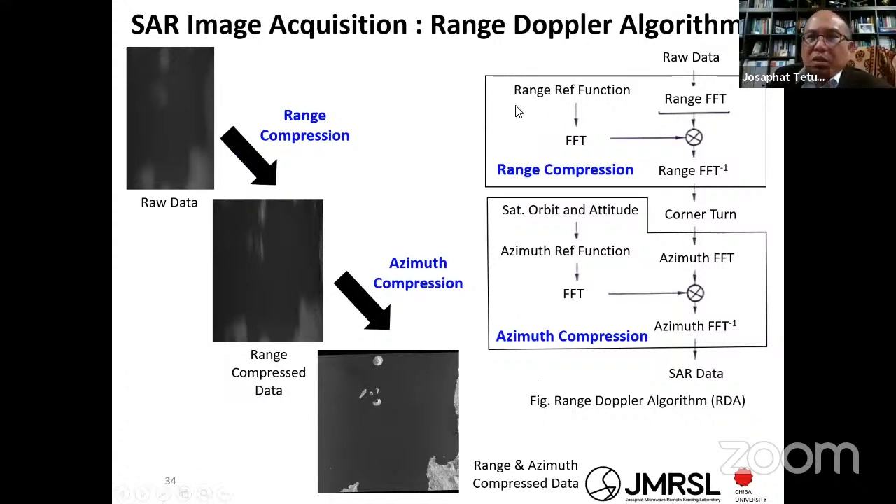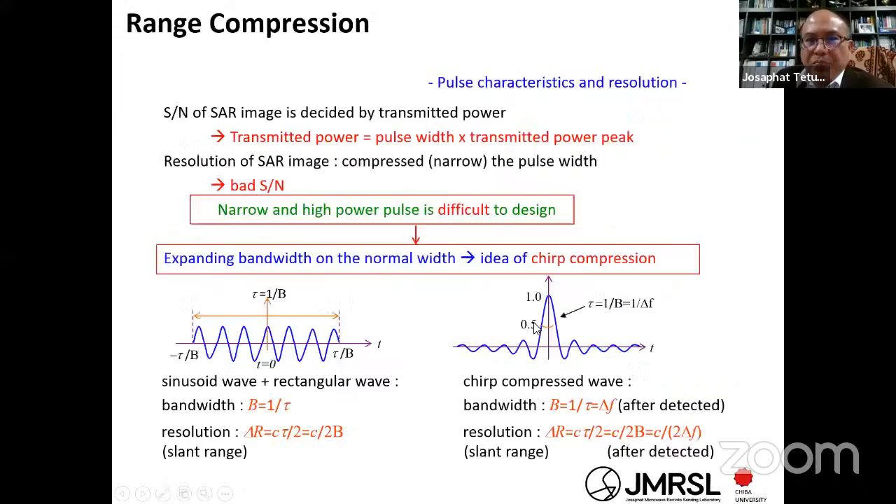Next, for the process we need at least two steps: range compression and azimuth compression. Between the range compression and azimuth compression, you need the corner turn. This is a bit tricky to process because you need the FFT, fast Fourier transform. Please learn about the fast Fourier transform and the inverse fast Fourier transform, or IFFT, when you want to process synthetic aperture radar images.